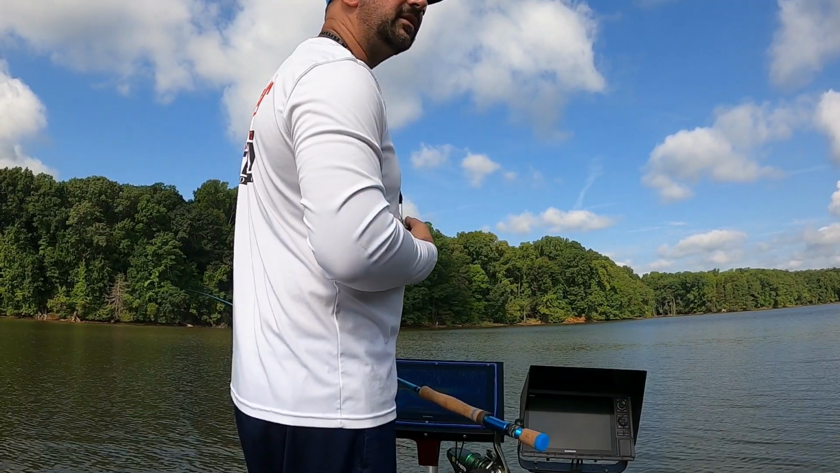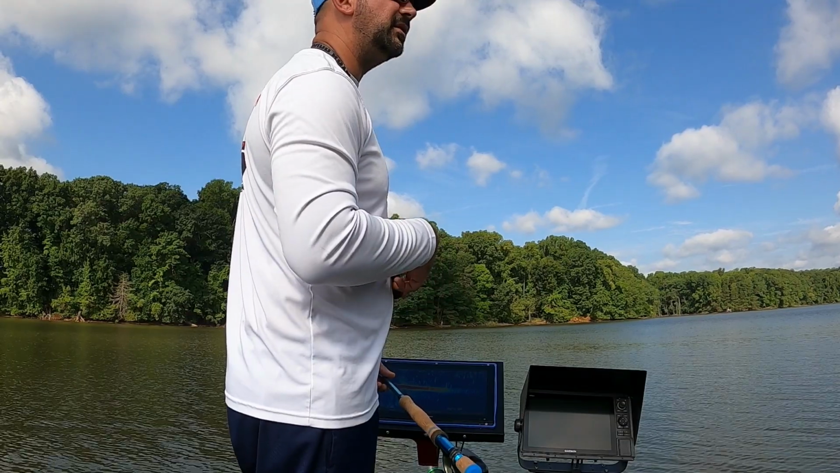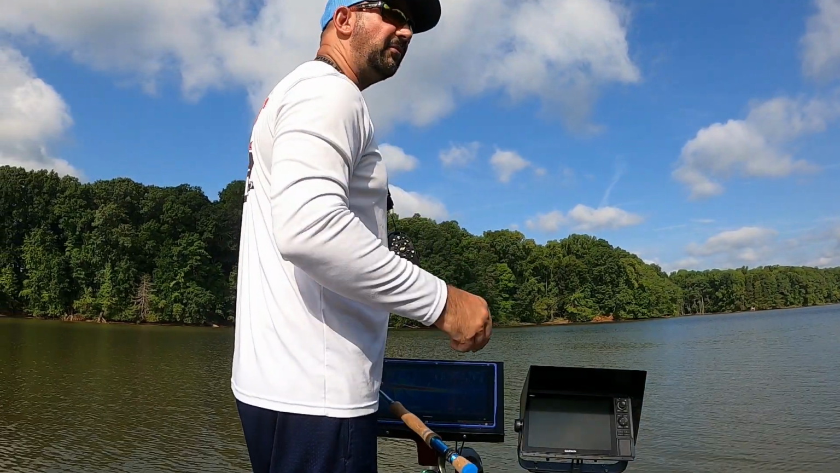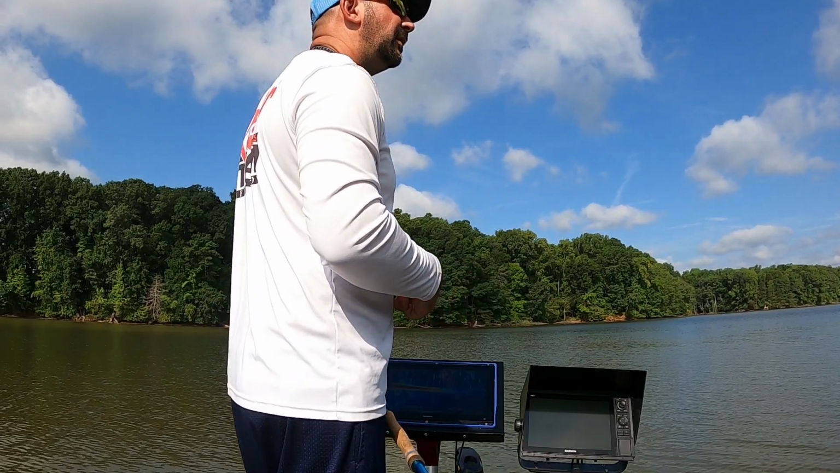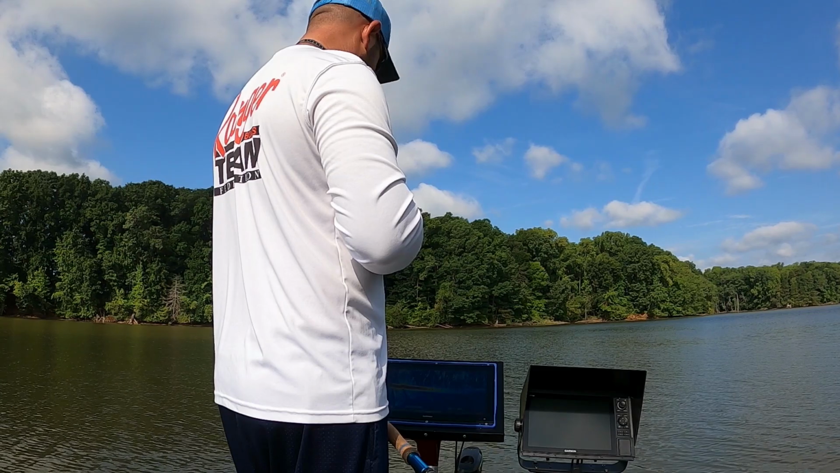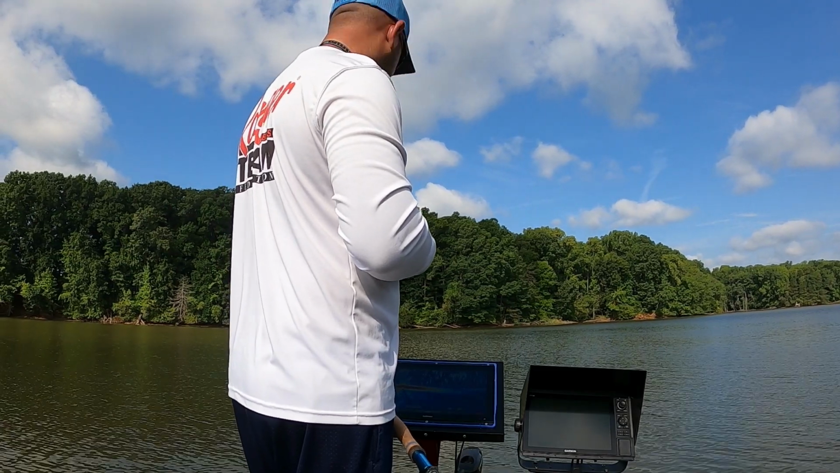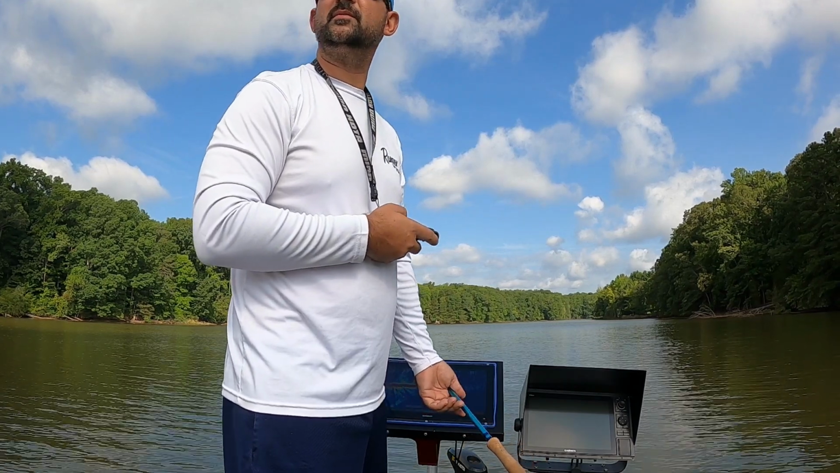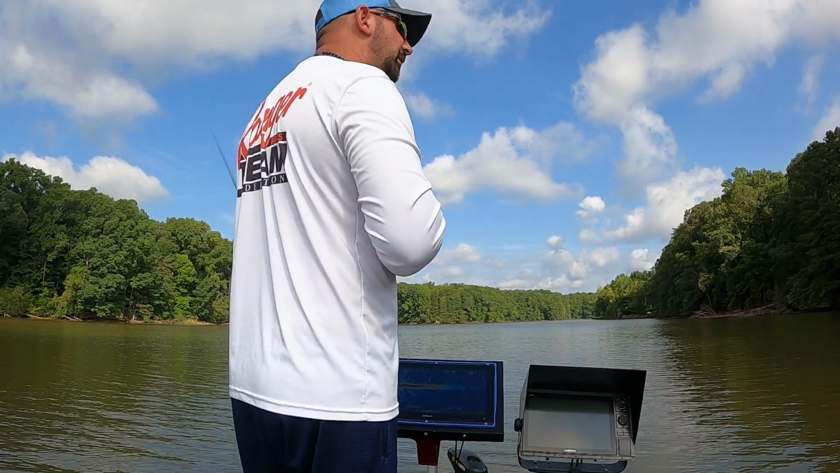We may not find anything back here, but it's something I haven't checked that needs to be. We've just got some dirty water that's pushed in here. It's a strong possibility that the fish could be back here. Thank the Lord for that cloud cover. It was starting to get hot quick out here.